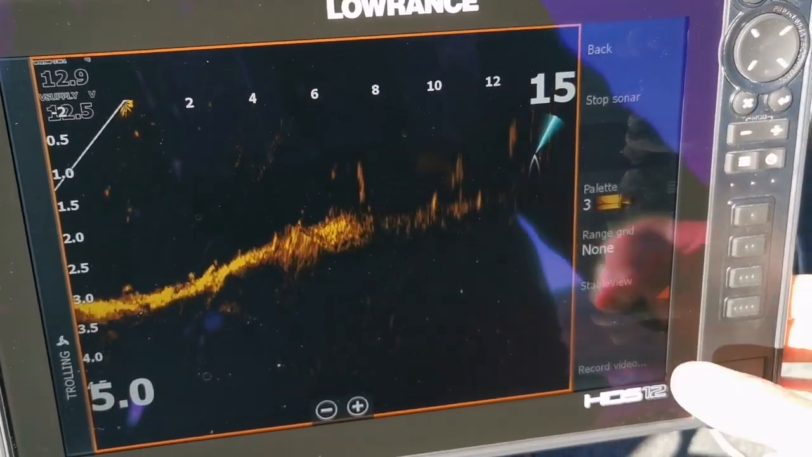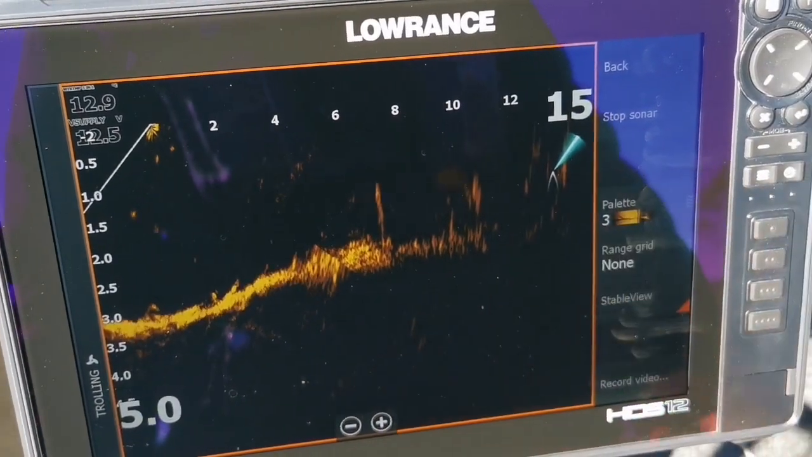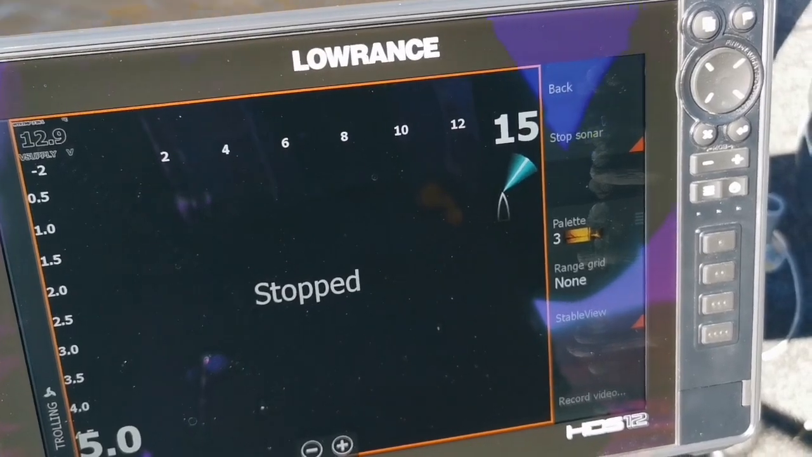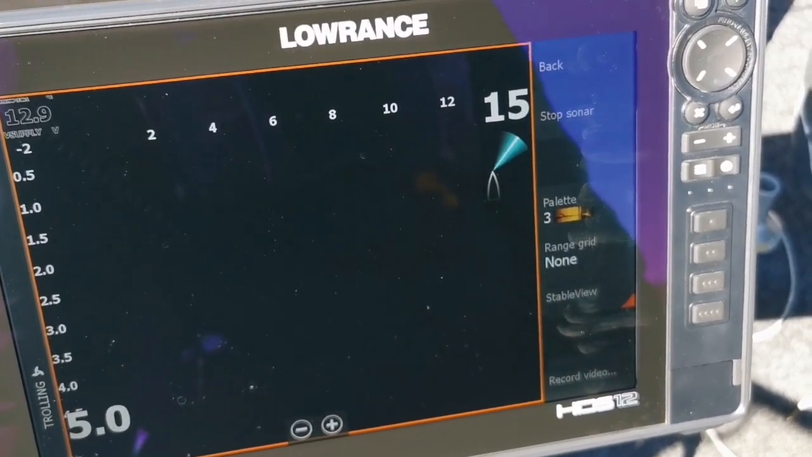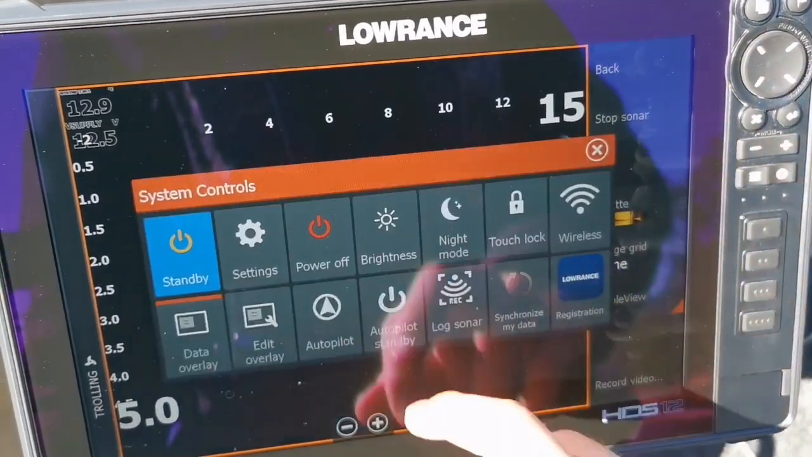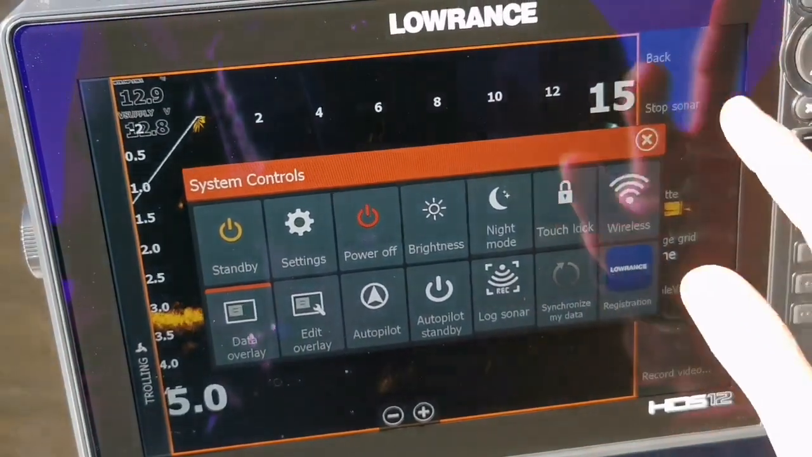And I leave it on stable view. It's very, very stable in general, but the stable view gives it that little bit more stability. You've also got your stop sonar. So I stop this sonar when I pull it up out of the water, up on my pole setup, just so I can travel and you don't chew your battery. And then you can quickly start it when you're back on there. Another good tip is if you've got a standalone sounder for your ActiveTarget, just put it into standby mode, so you're not chewing as much battery once you're traveling, etc. So let's just bring this back here.